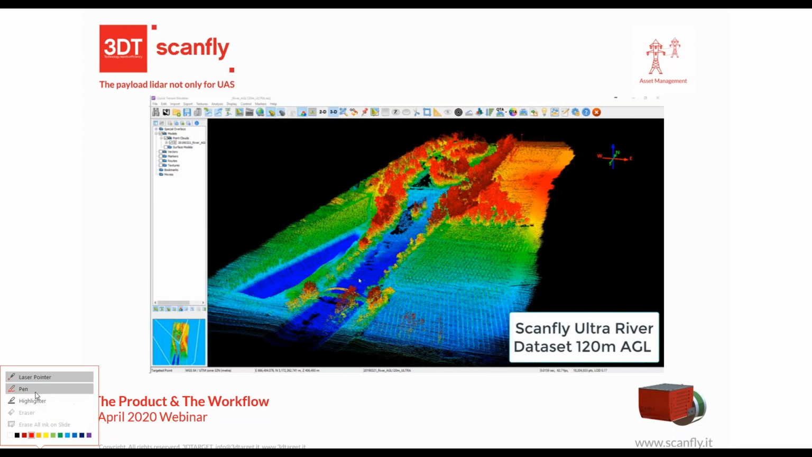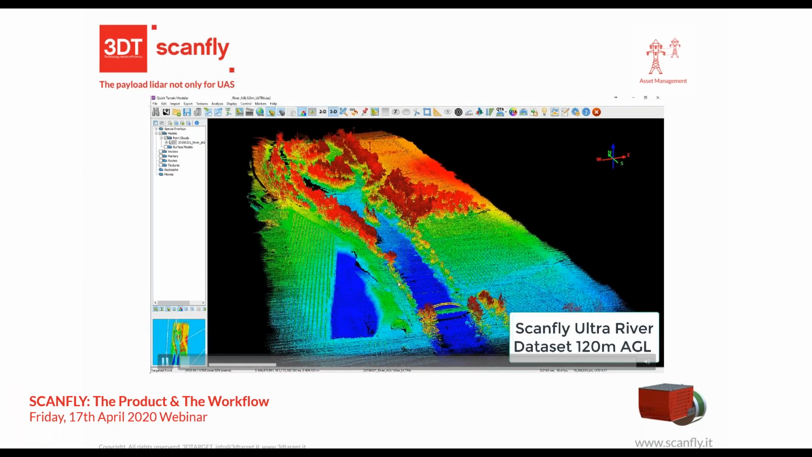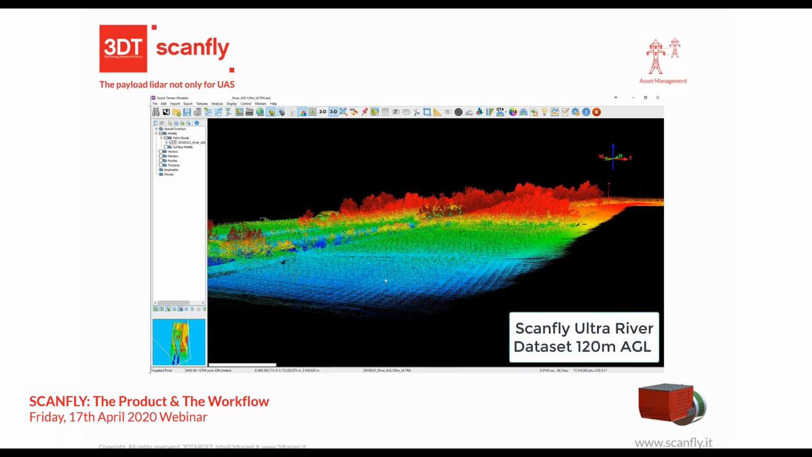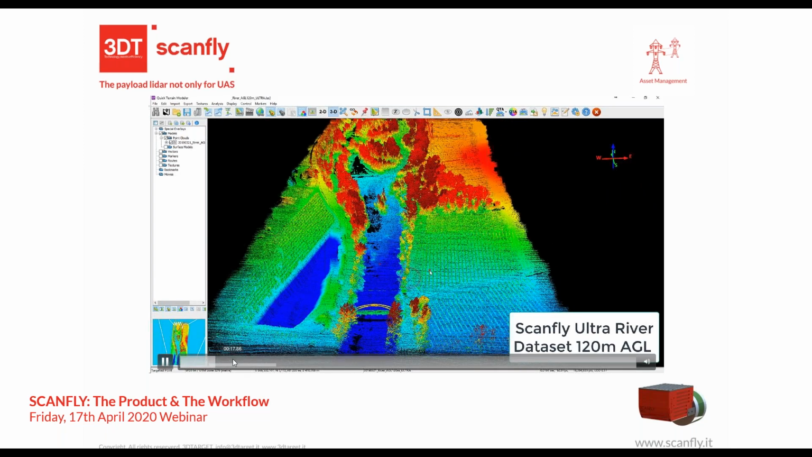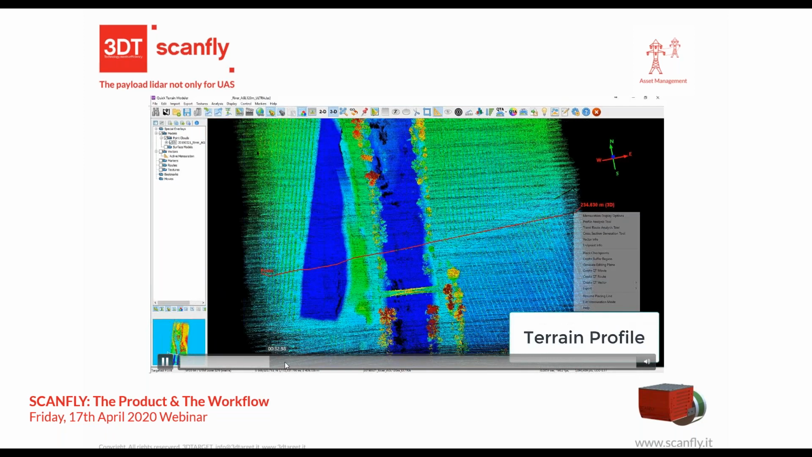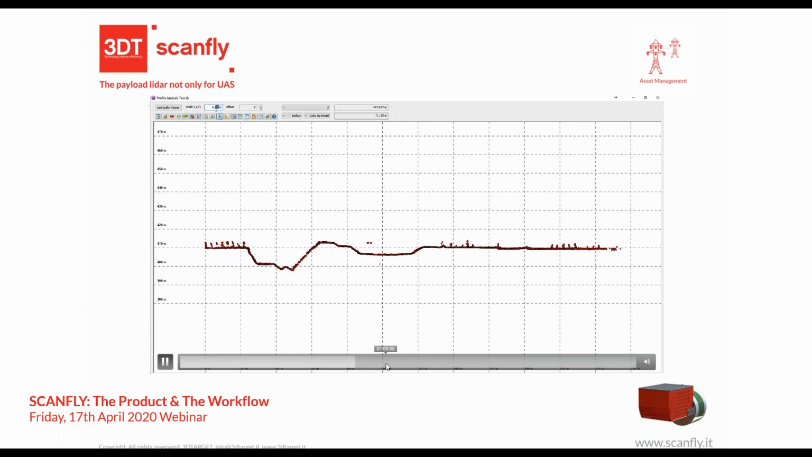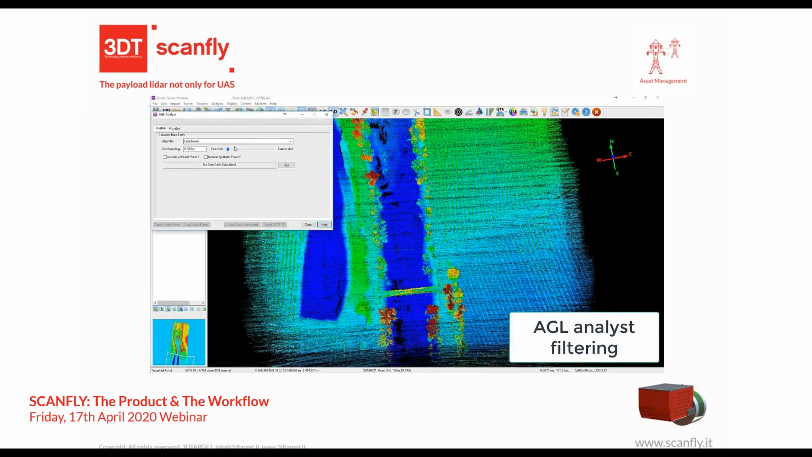And again, here you can see a video, just a second. Okay. In Quick Terrain Modeler, a third-party software, you can easily review the data, and you can also easily apply filtering and a cross section to extract and move out the vegetation.